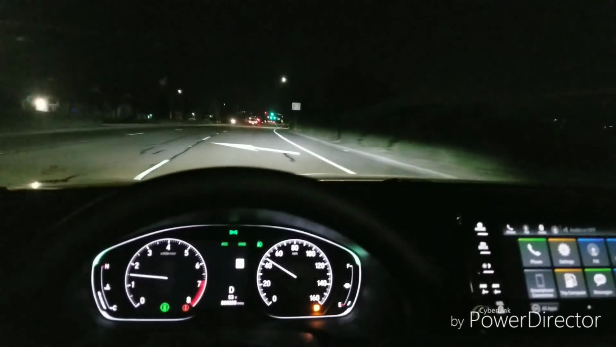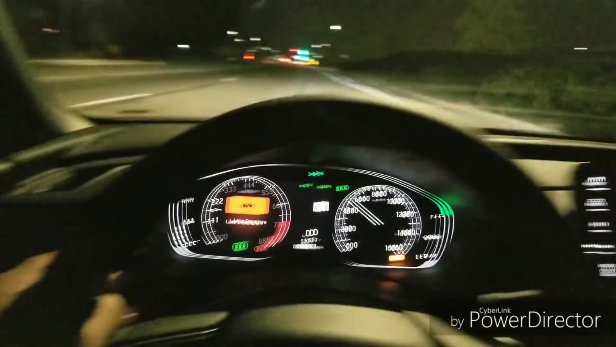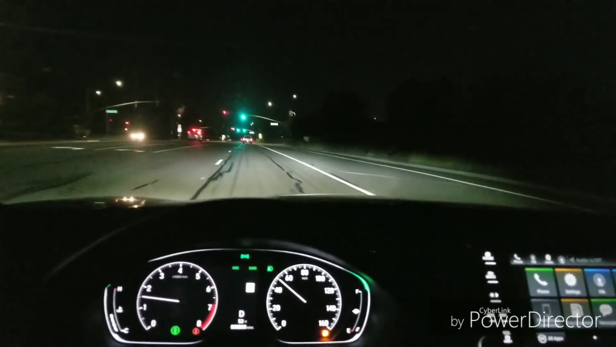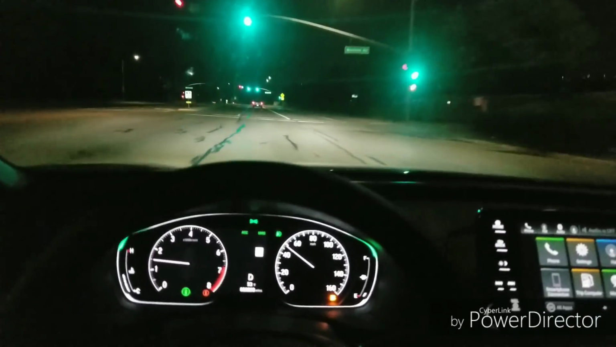Here we go. If you guys haven't driven this car, it's a must. This car is awesome. It drives incredibly good. That new 2-liter turbo is fantastic.